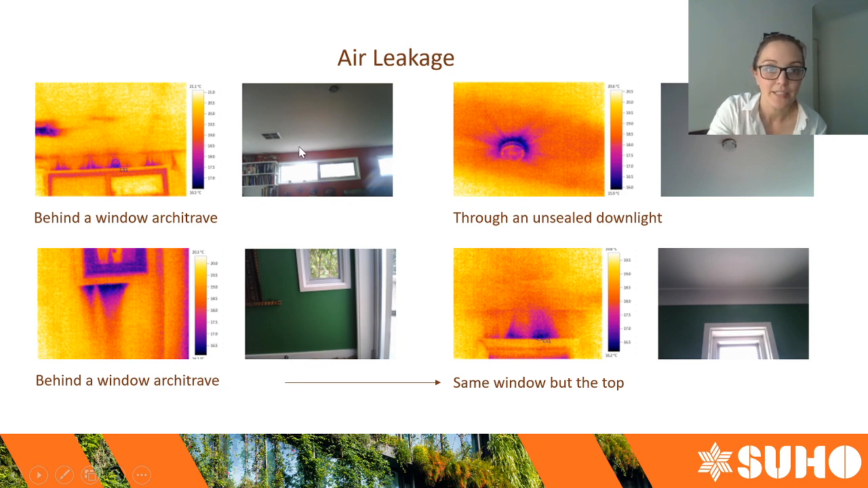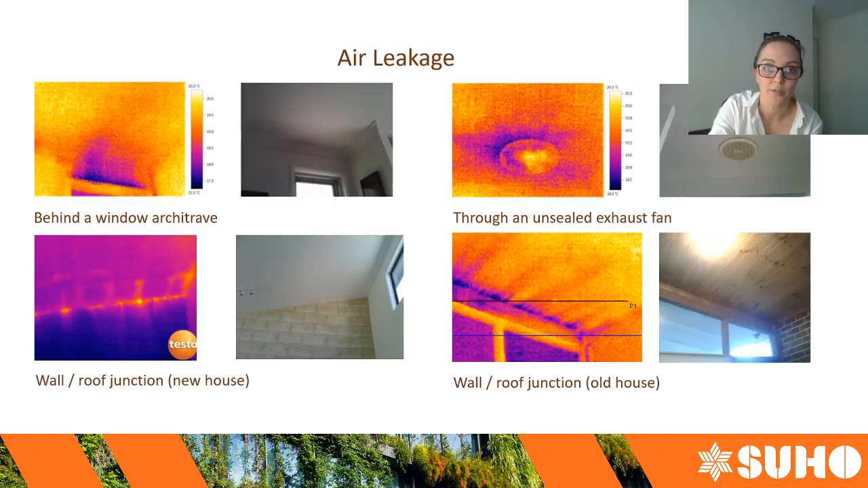So we've got some air leakage happening up above this window. We've got some air leakage happening around this unsealed downlight, and there were probably 20 downlights on this level. This window here, this is the bottom of the window, and this is the top of the very same window. On closer inspection, what we found was that underneath the architrave and above the very top of the architrave, there had been no silicone and no paint, because trades just get a little bit lazy when they think that no one's going to notice, and so they had simply missed out that step of doing the siliconing and the painting on the top and the bottom of that window frame.